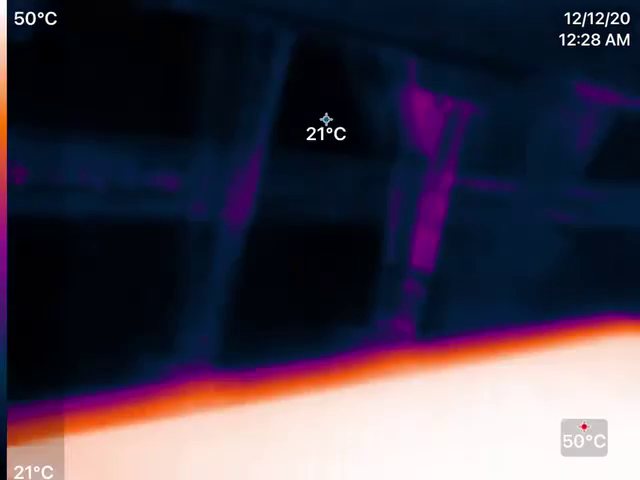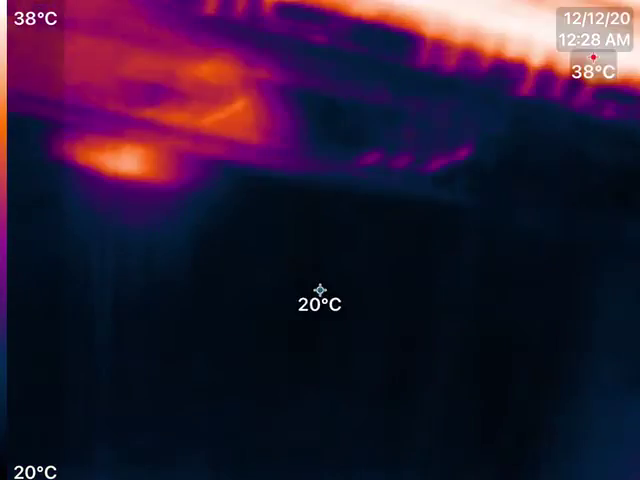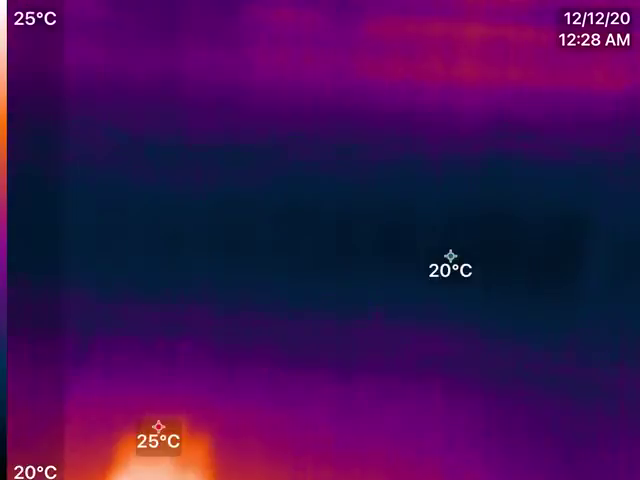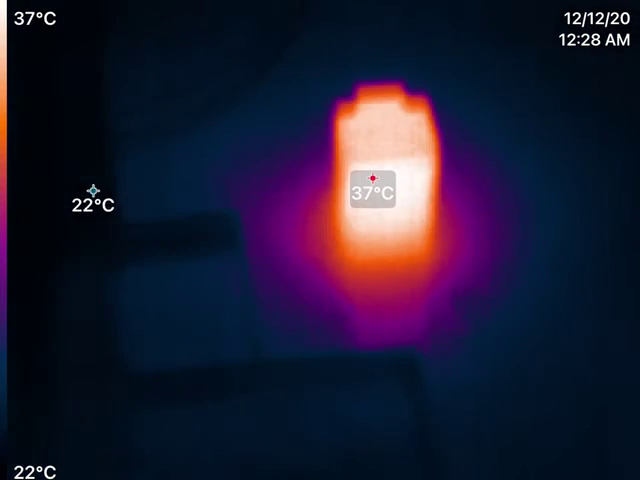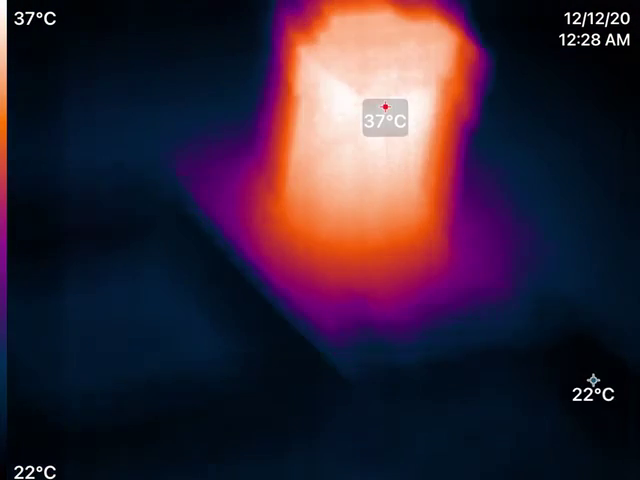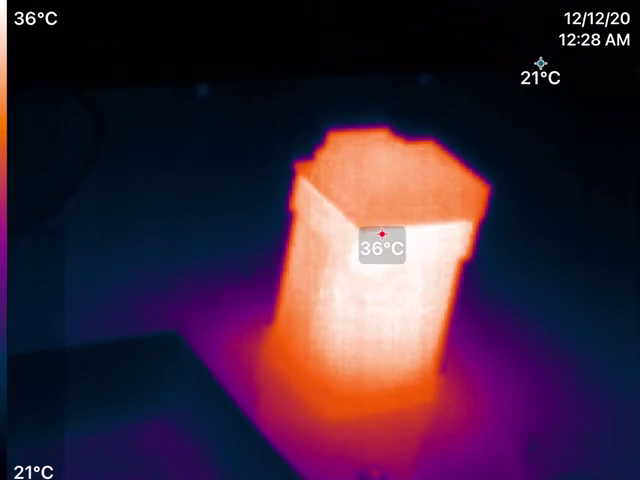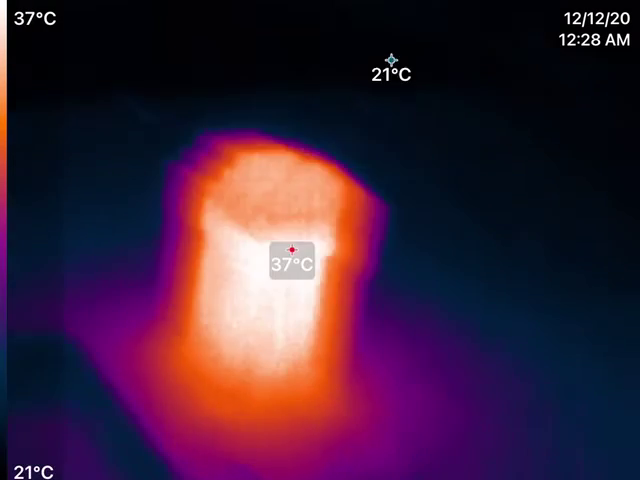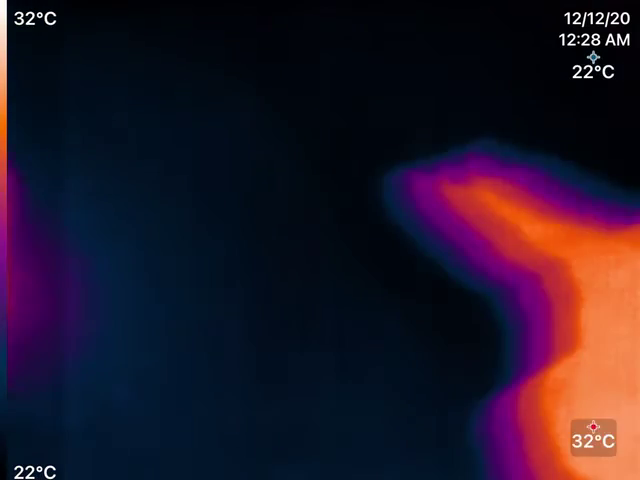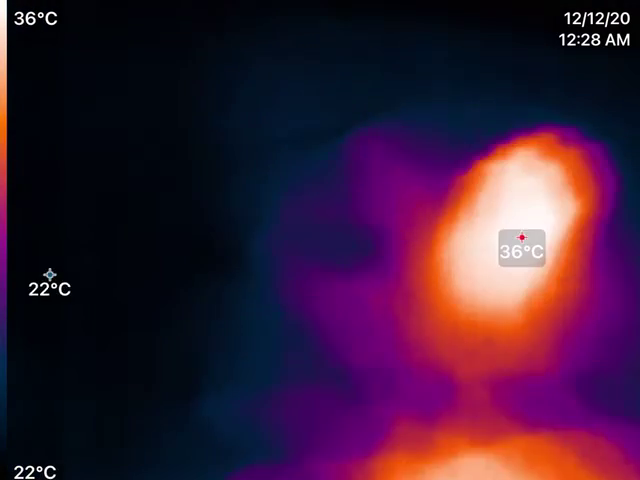And then, of course, this we expect to be a little warm, because what I'm about to show you is the Z-axis. Very, very large, high torque motor, as it has to lift this very, very heavy bed through a belted system that keeps the lead screws in unison with one motor.